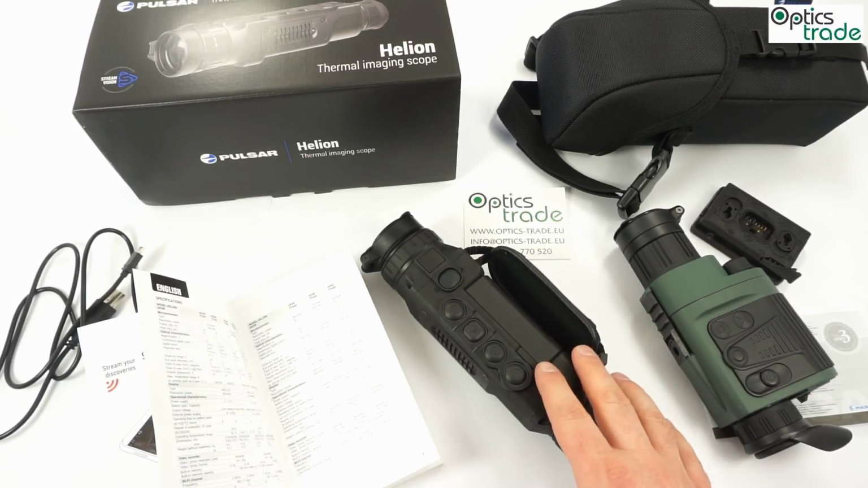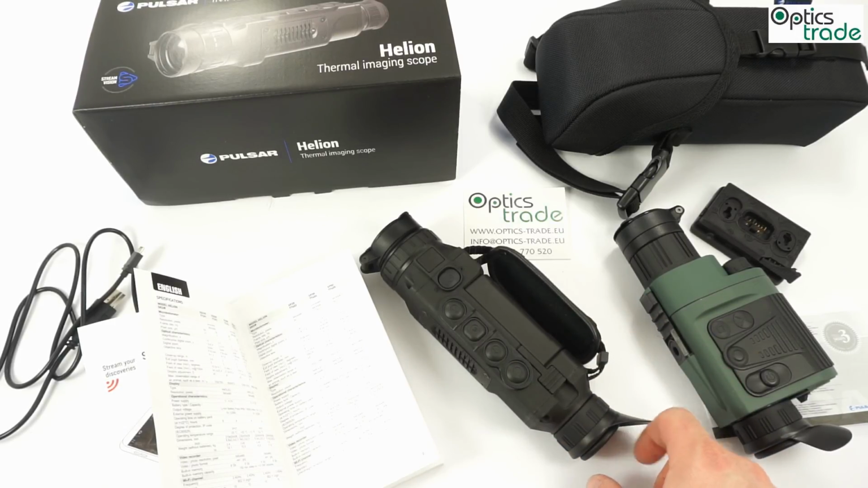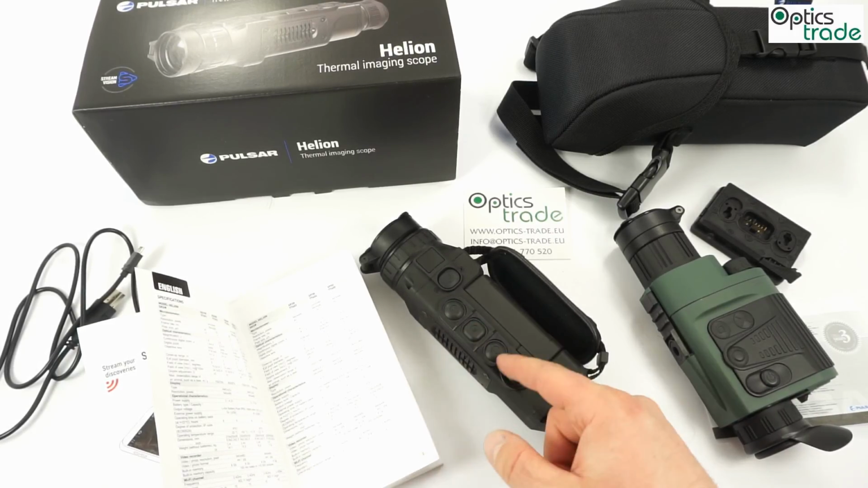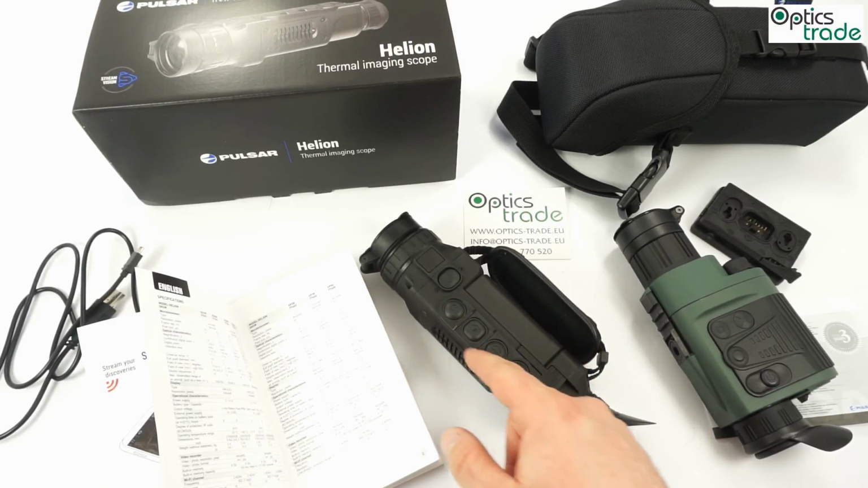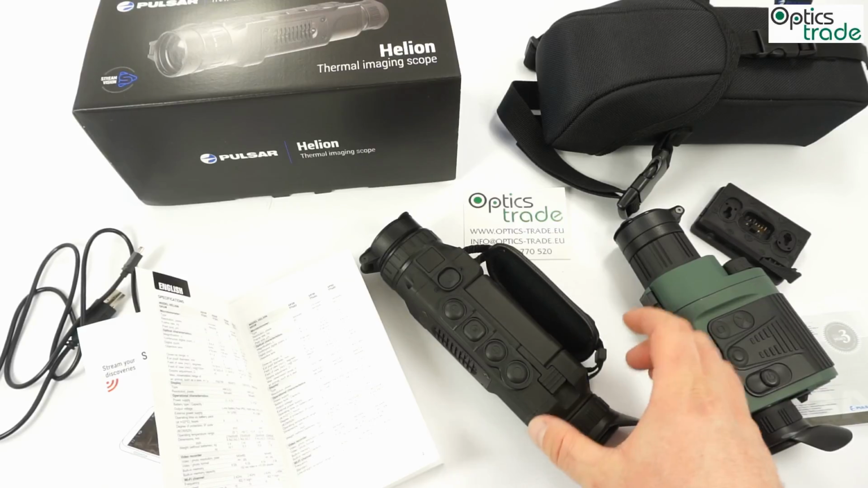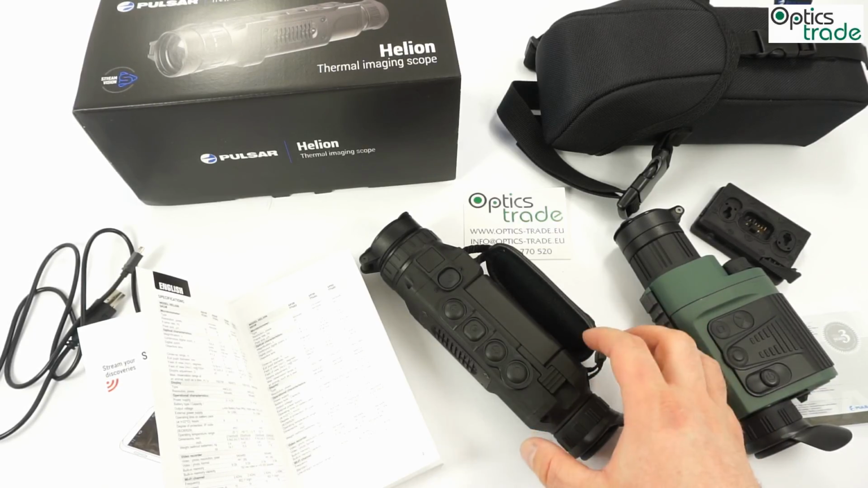Let's be honest, this is a great device with super quality and extraordinary optical performance. The buttons are a little bit stiff and you need to get used to them, but this is not a big thing because they are stiff due to waterproofness. So this is a good thing to have in such a device that is fully waterproof.